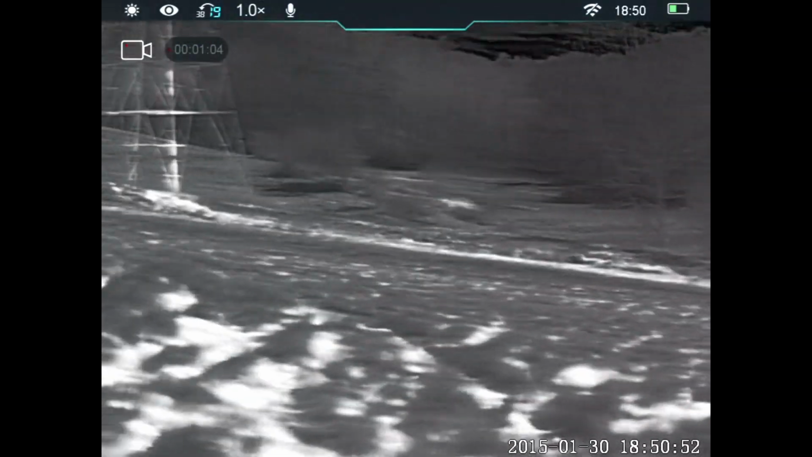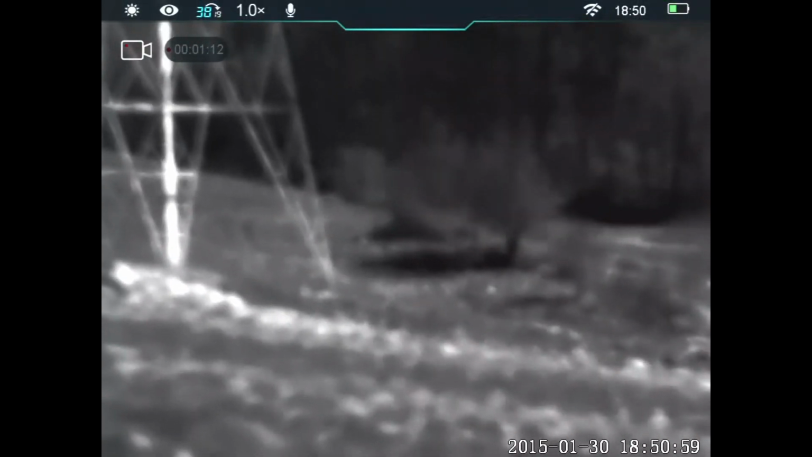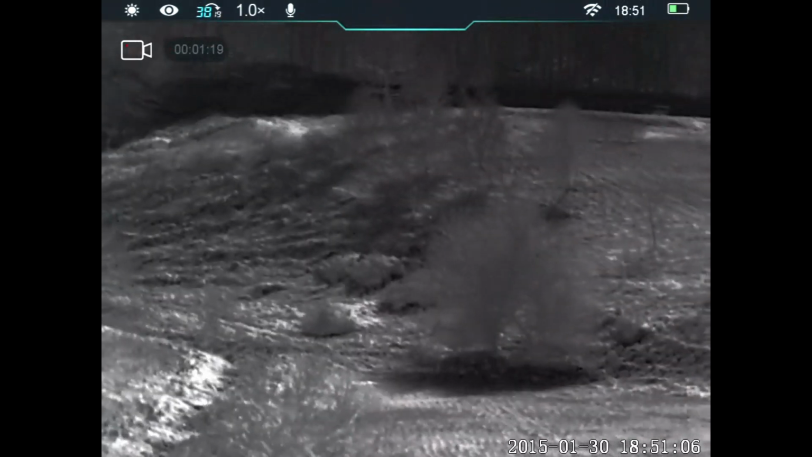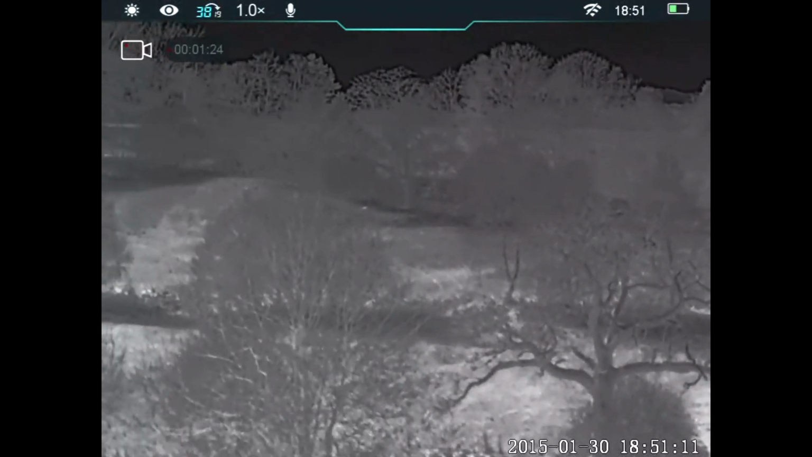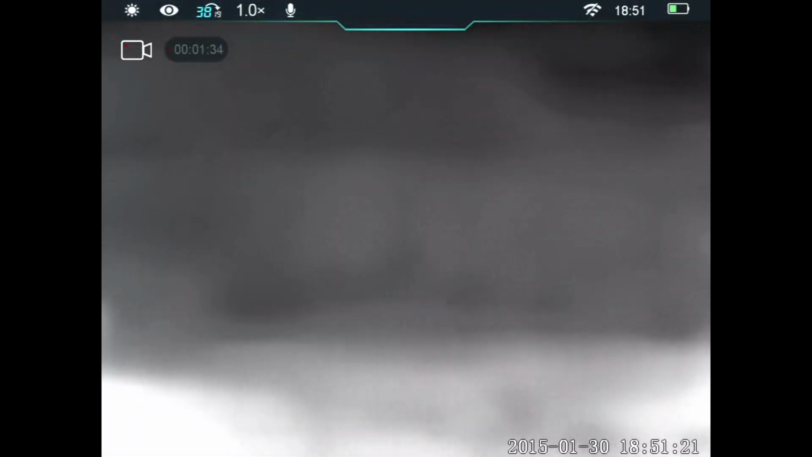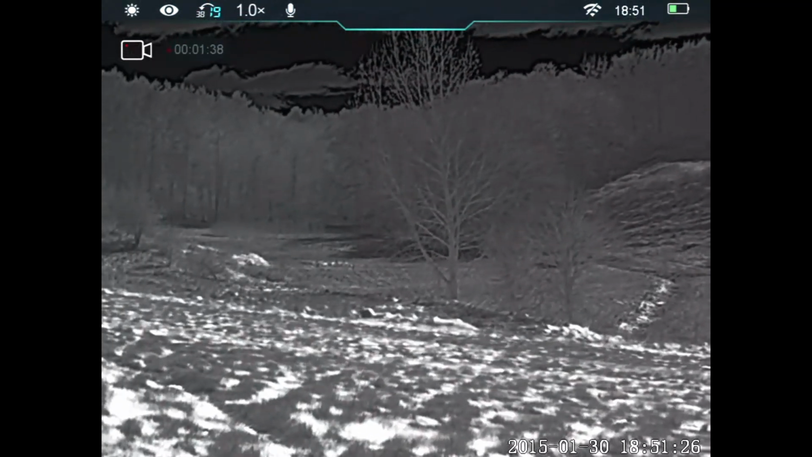So what we'll do, we shall go from 19mm mode, which is this, into 38mm mode. And as you can see, your field of view is tightened and the overall zoom of the image has increased. So much so that you can actually see now my steel target just in the middle of the screen all the way over there. And then simply rotate it back again, and we're back into 19mm mode. There you go.